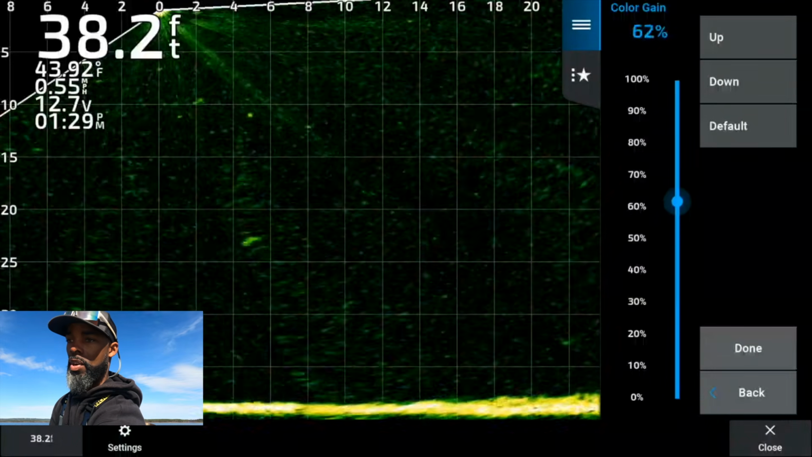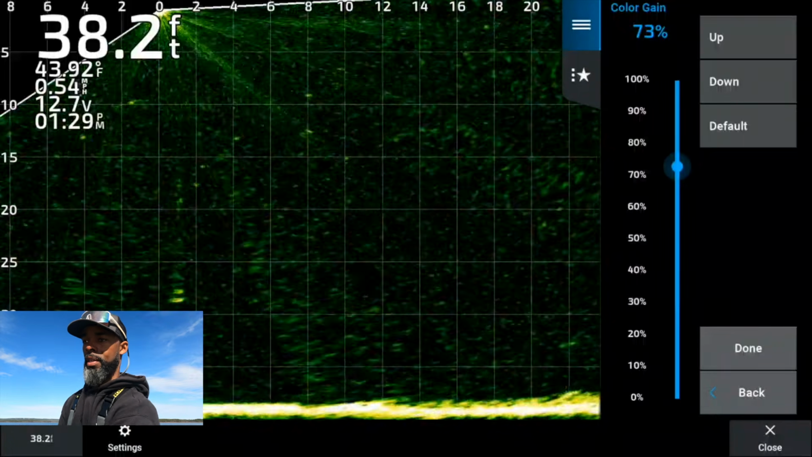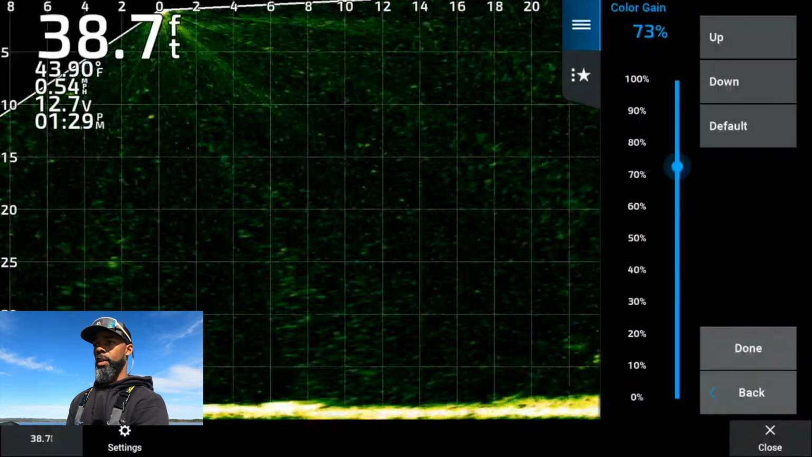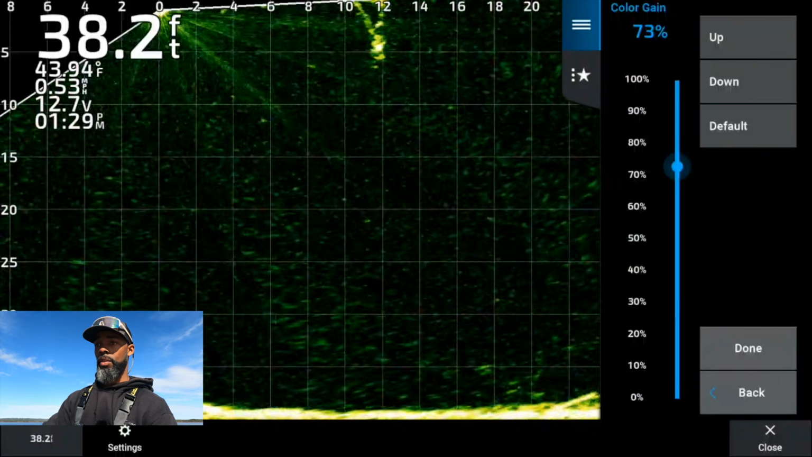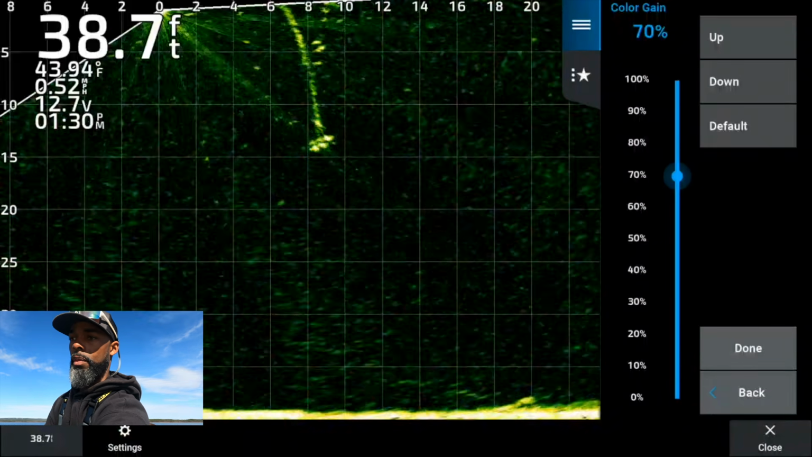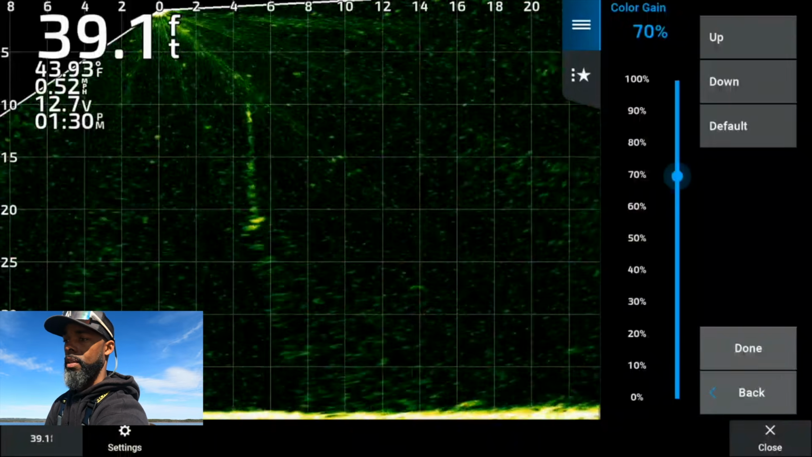And even as it's dropping, I'll bump it up, so you can see it really pop there. That's the benefit of having your color gain run a little bit higher. And again, I've got it higher even than I've been running it, now at 73, but it makes that bait really pop. That's where I've been running it. I can see that thing bright as day.